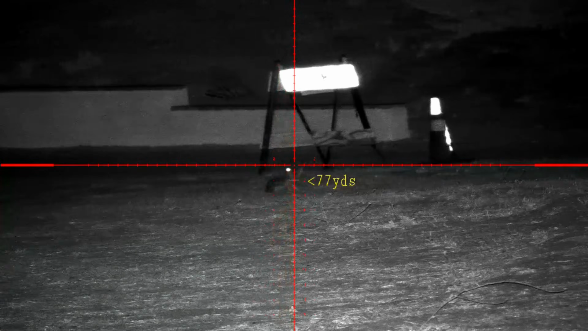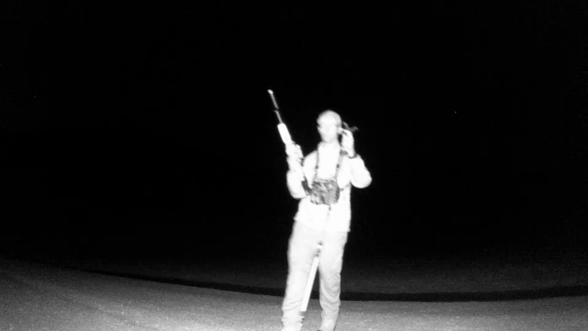As I was walking around, I did spot a rabbit at 77 yards. I took the shot, I missed, and off to the right by a few yards, I noticed the coyote running from right to left. And so this permission does have a lot of coyotes, and I'm anxious to try and get on them here in the next couple days.